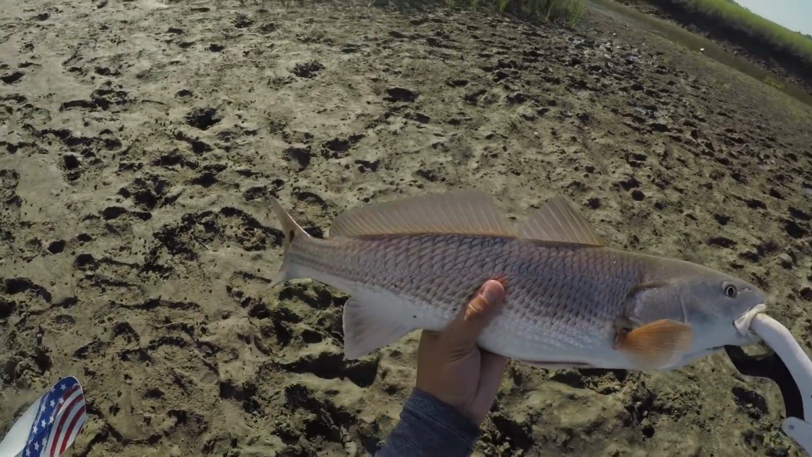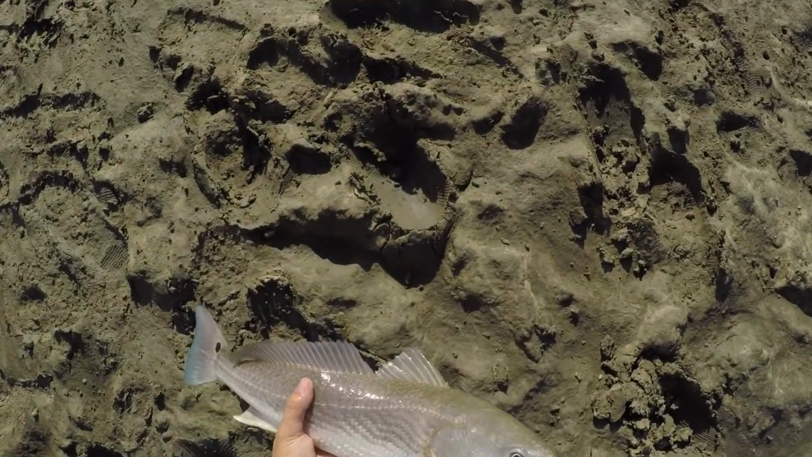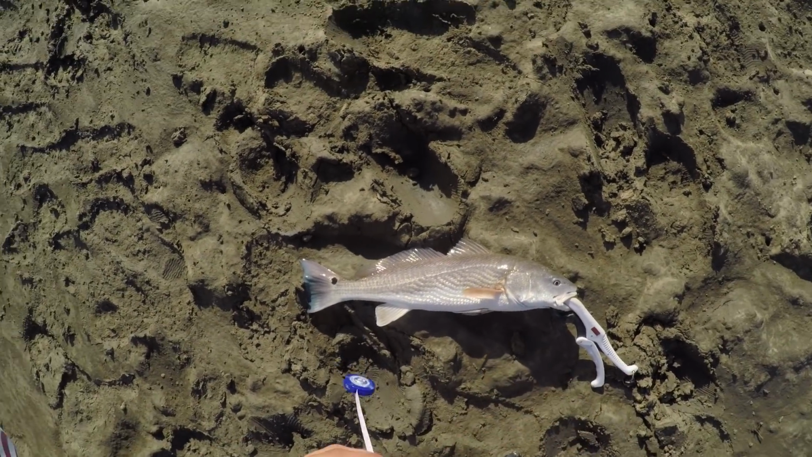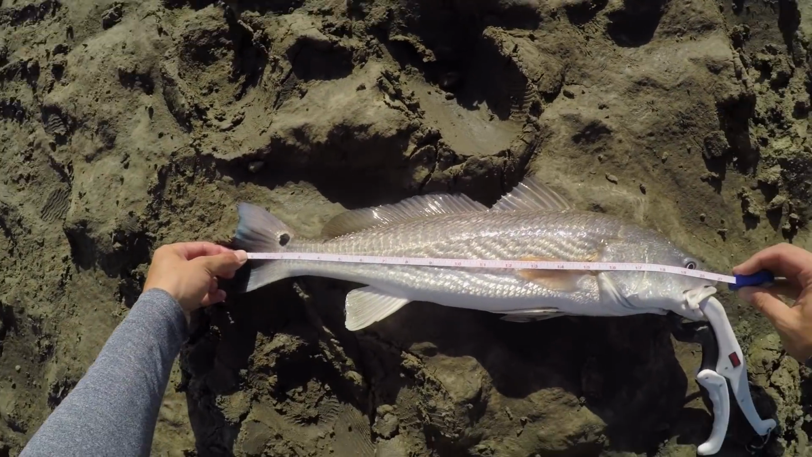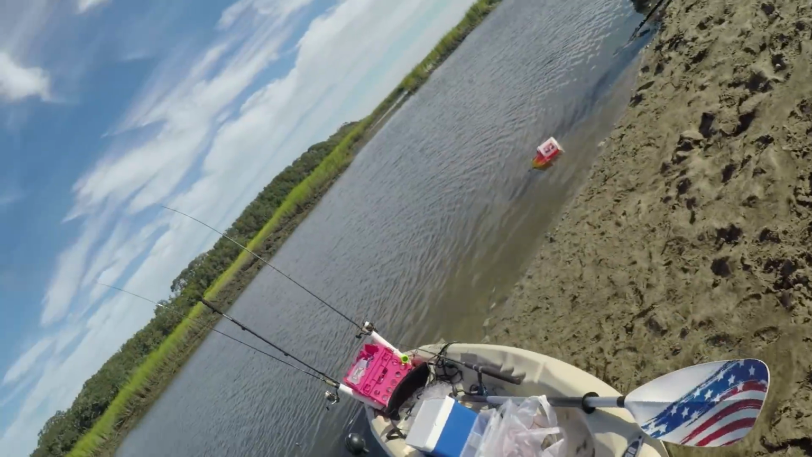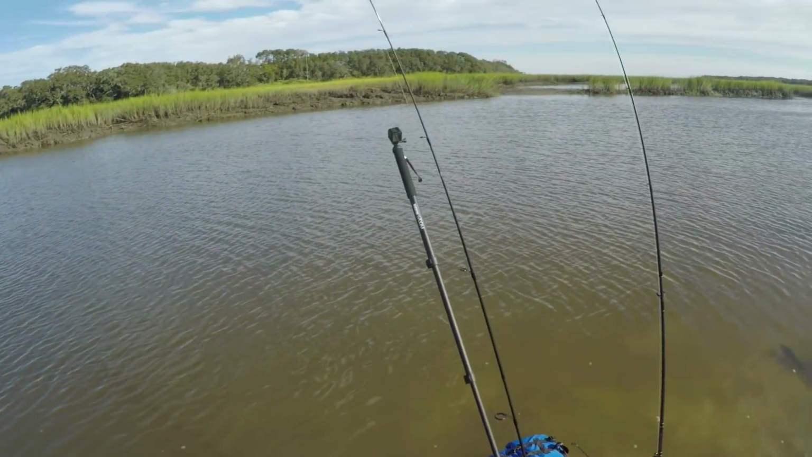All right, we got another good spot or red here. We're gonna measure him. 21 inches. Yeah, we got room. There we go, perfect. We're keeping him as well, and I've got my limit now.